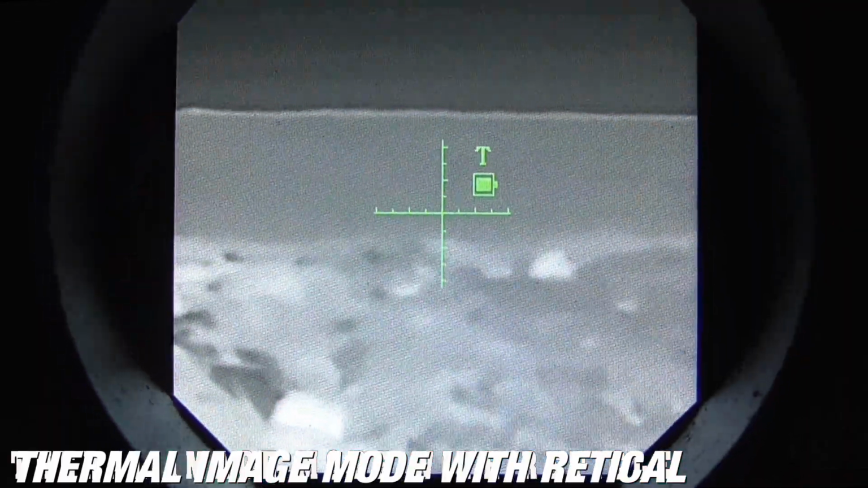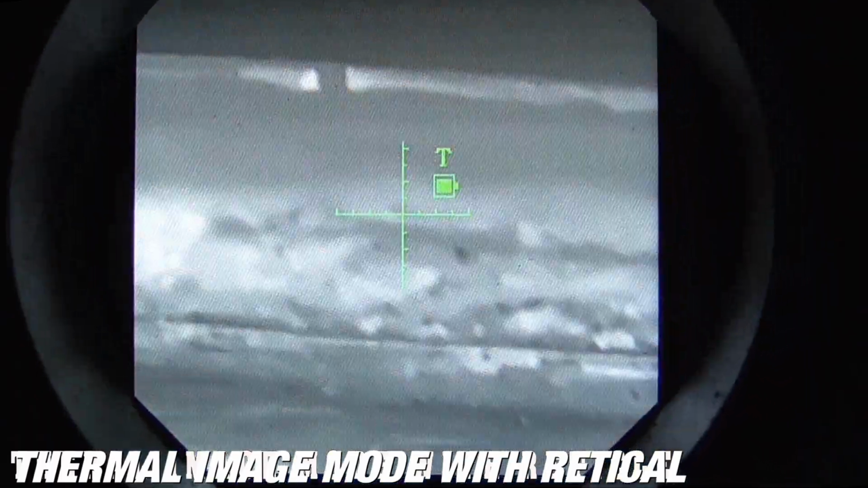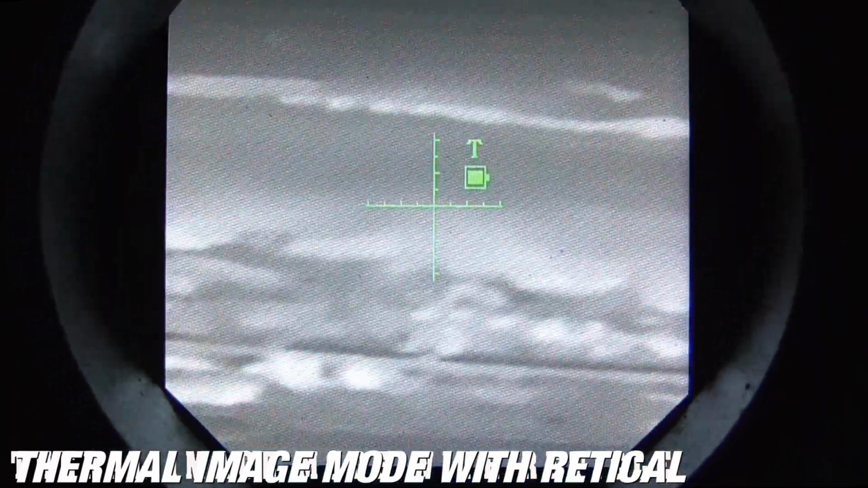It's sod's law too, barren fields when reviewing thermal imaging. There you go, I guess.